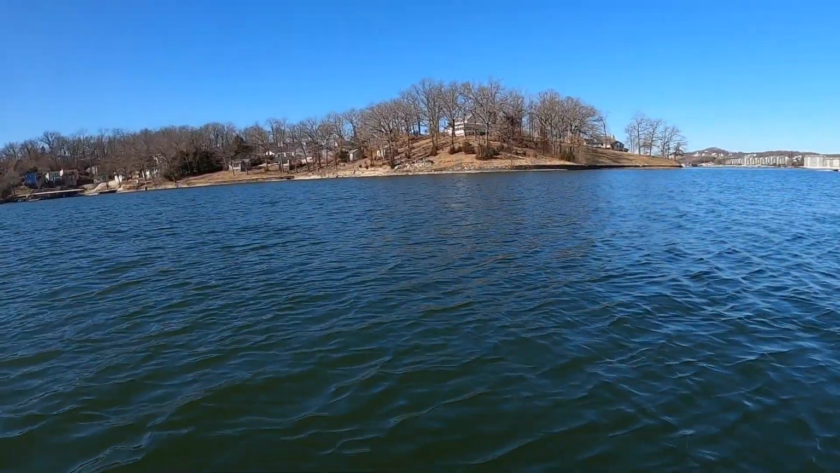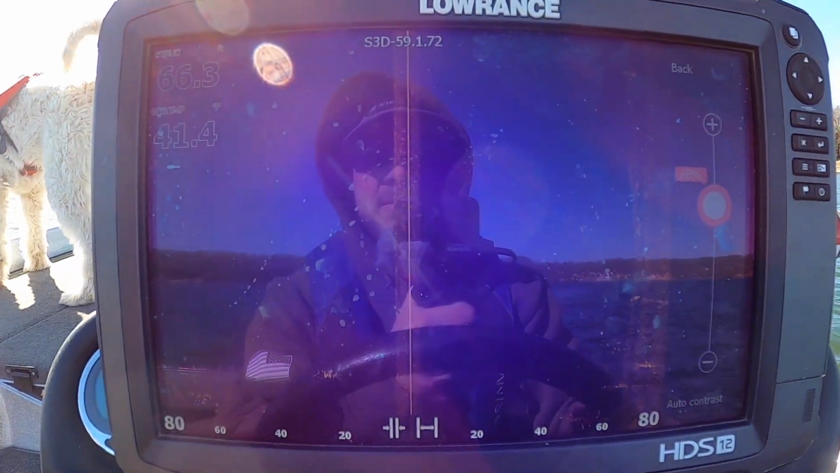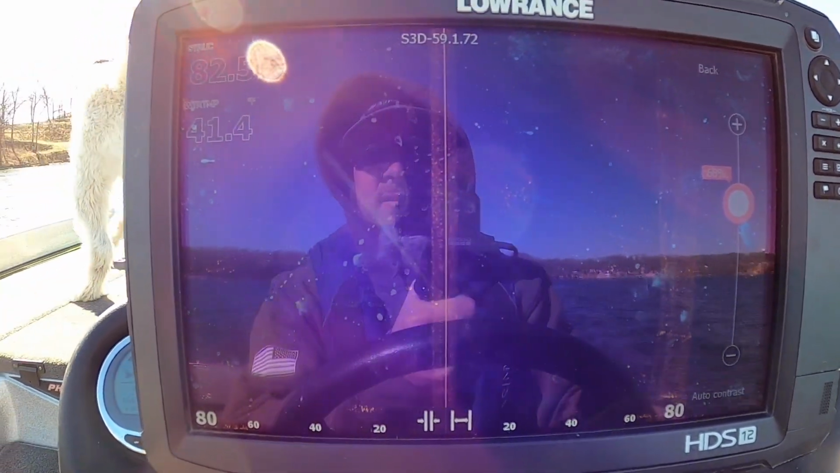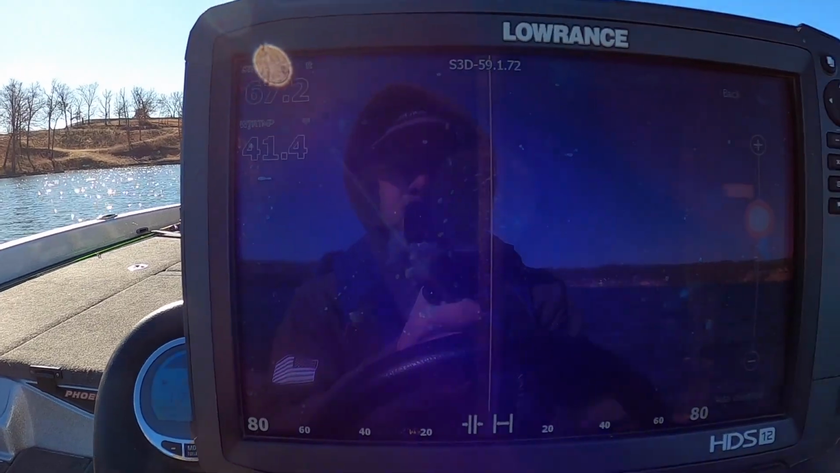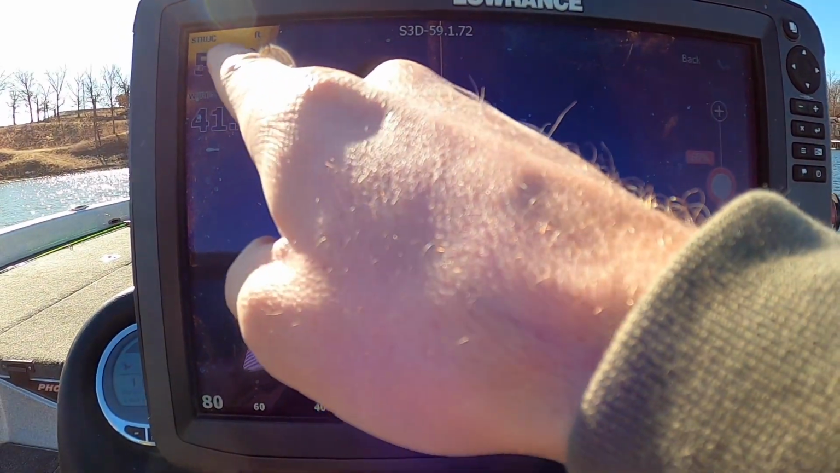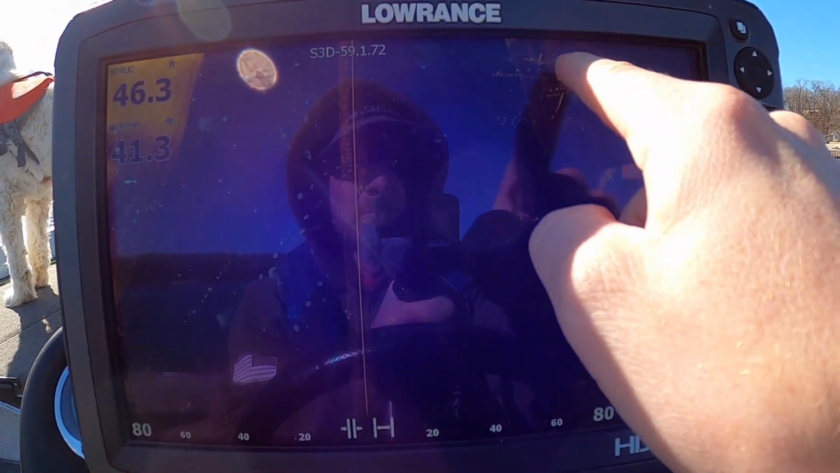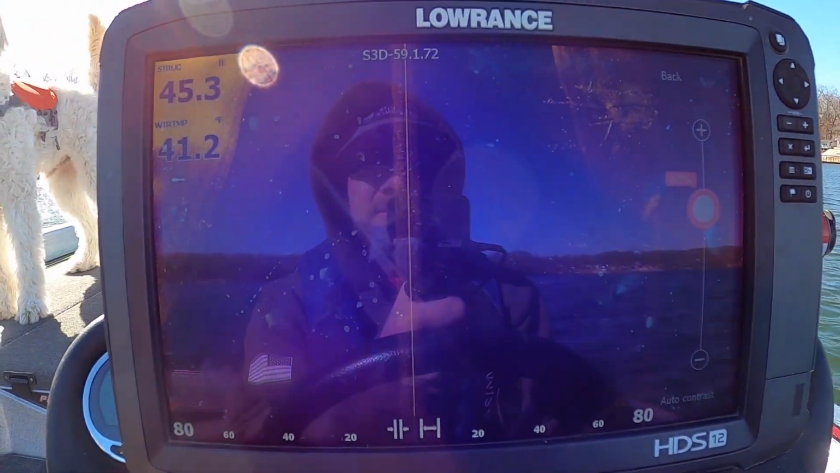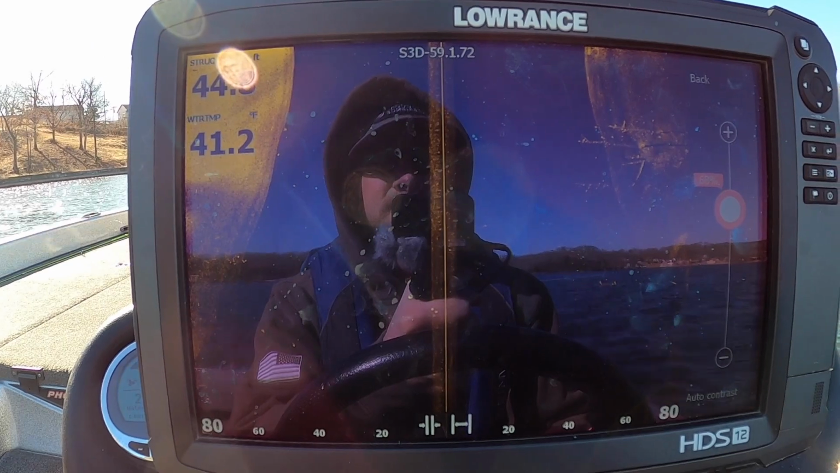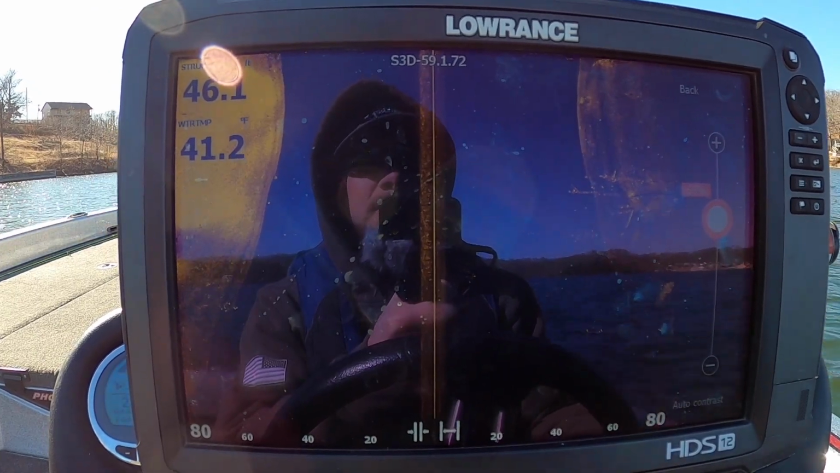No man's land, really. Just out here, main creek. See some more crappie way over here. All right, we're getting a little bit closer to the bank here. You can kind of start to see the bottom over here. See some trees over there. I see some suspended fish over some trees on the right side there. So those would all be pretty catchable with forward-facing sonar to find them.